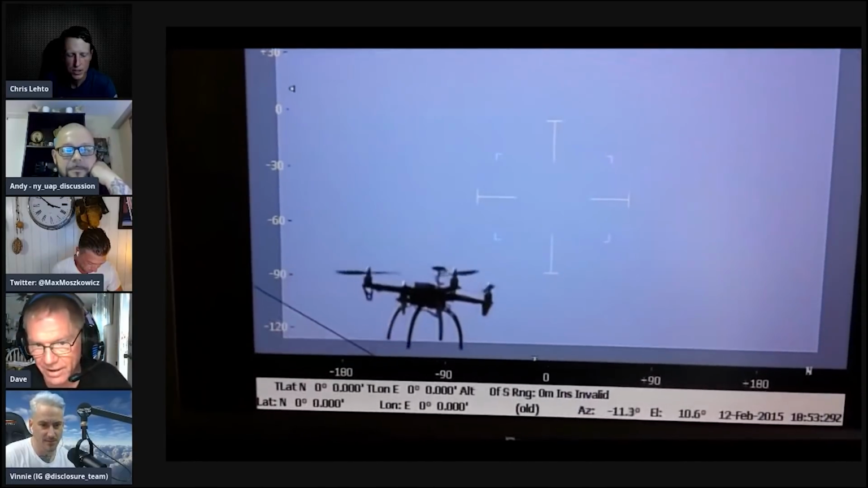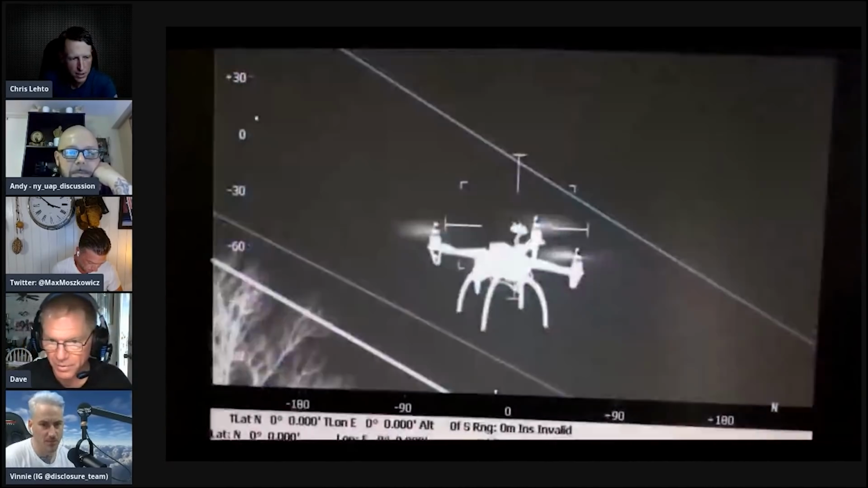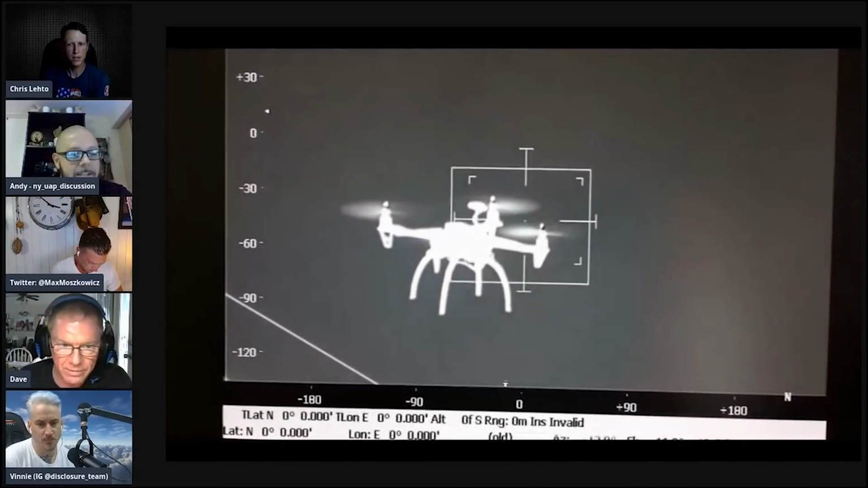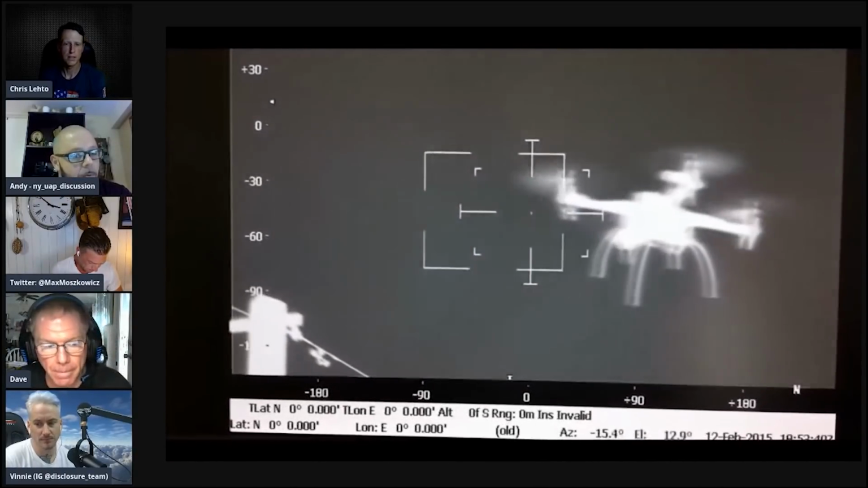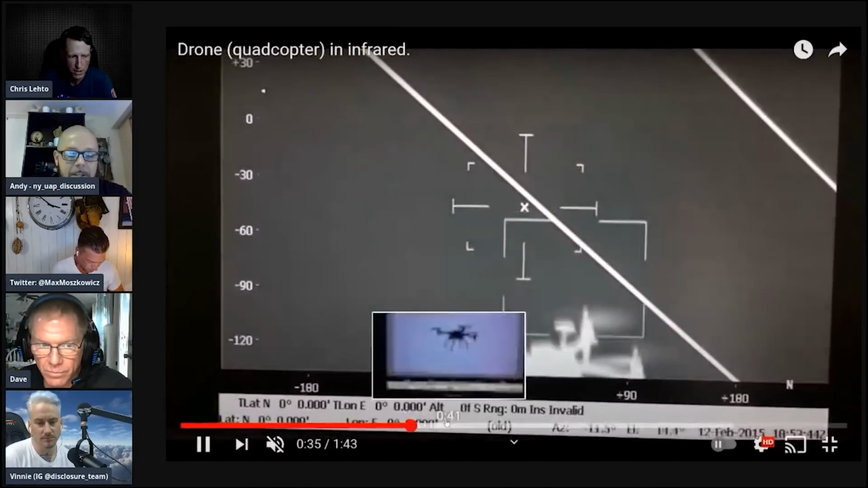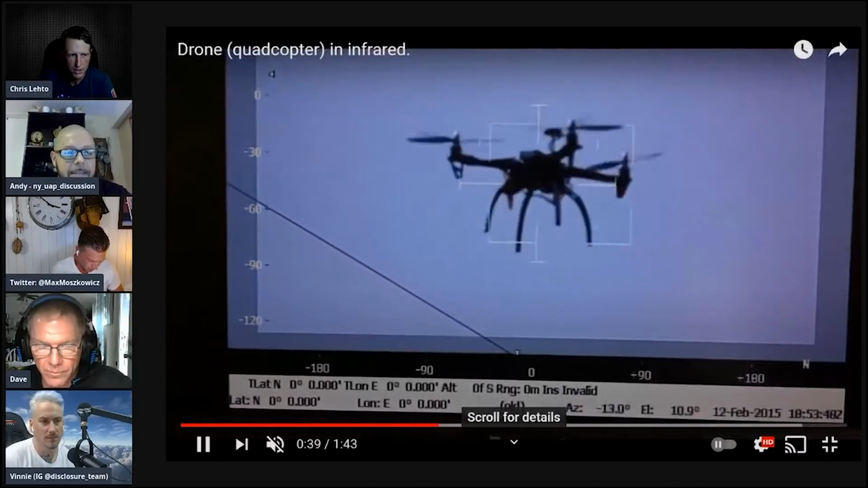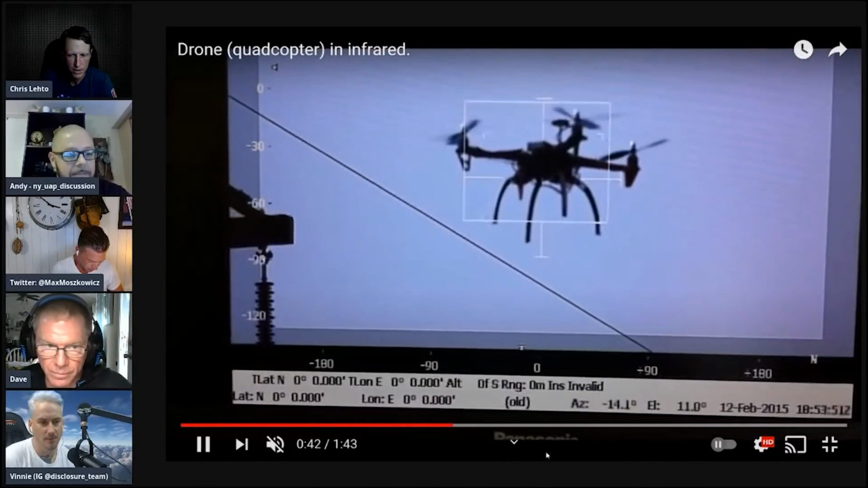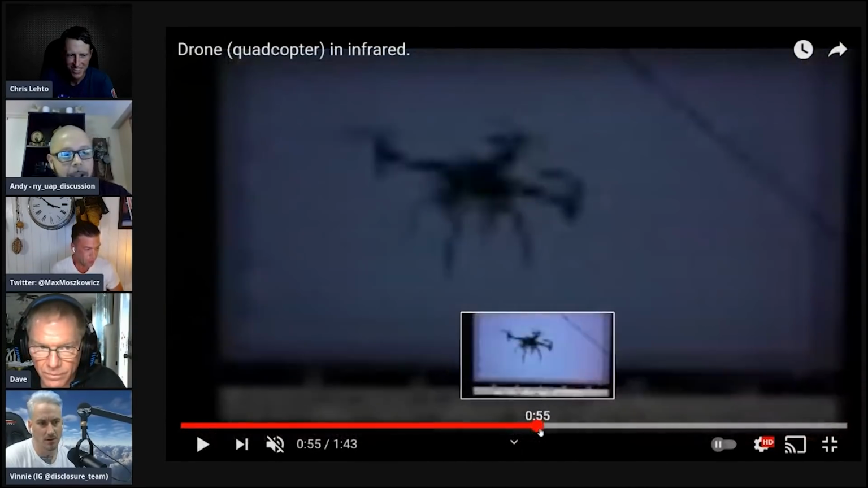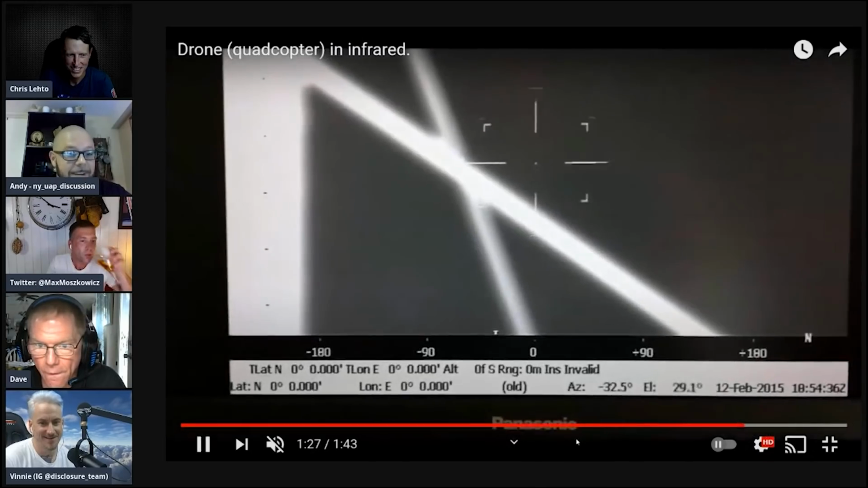Drones are going to have a heat signature. They're not going to just be a blob. You see the spinning blades. One more thing before I forget. If that was a drone in the Tucson incident with the choppers, would you not think that the wind disturbance from the helicopter blades would throw a drone like that out of whack? Yeah, that's a pretty good assessment.